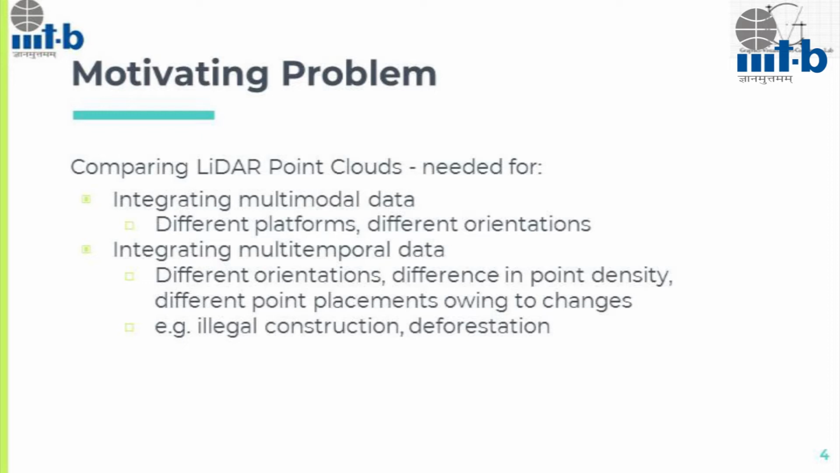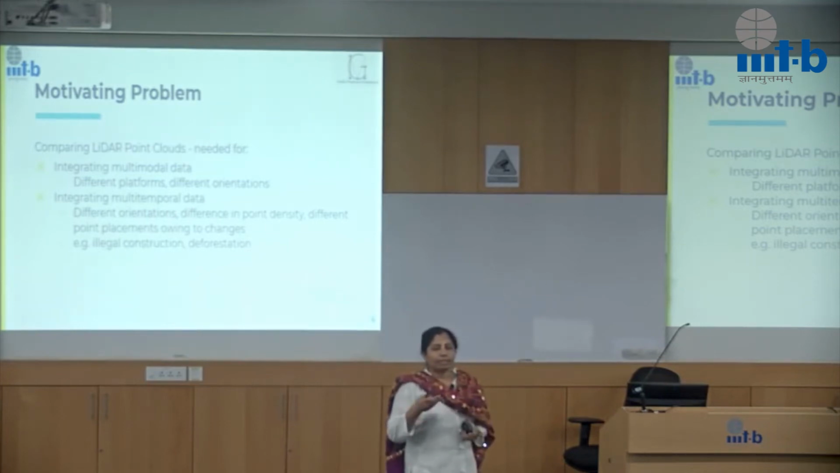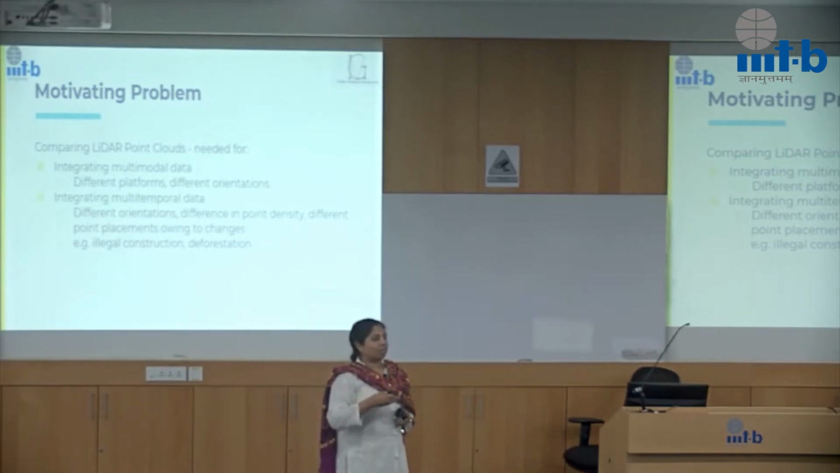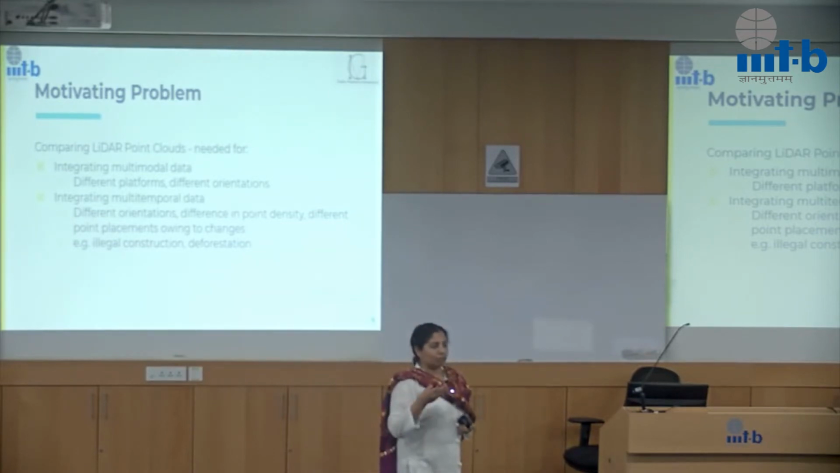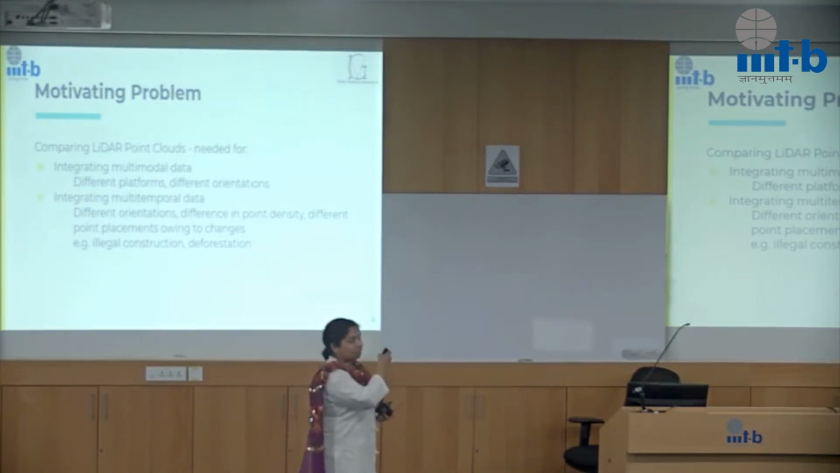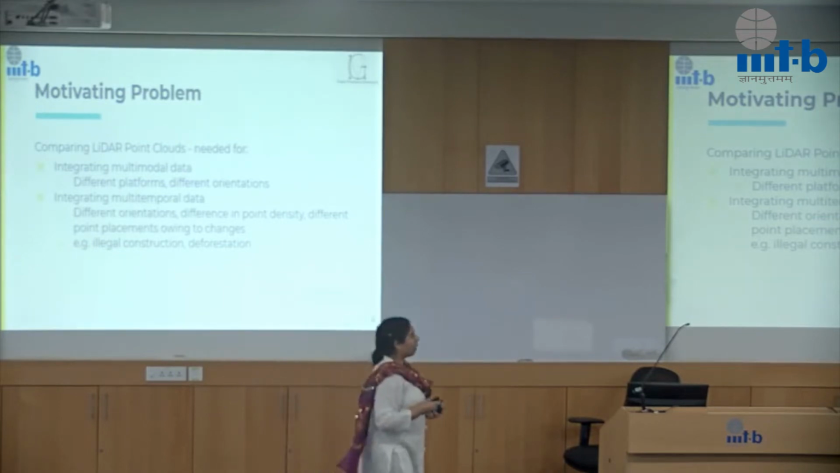Just to give you instances where we will need to compare point clouds, it is essentially when we are integrating multimodal data. Suppose I have data sets from terrestrial LiDAR and from mobile LiDAR, how would I integrate them? The point clouds will have different spatial resolutions, point densities, different orientations, and so on and so forth. So that's one of the use cases of where we would compare point clouds.